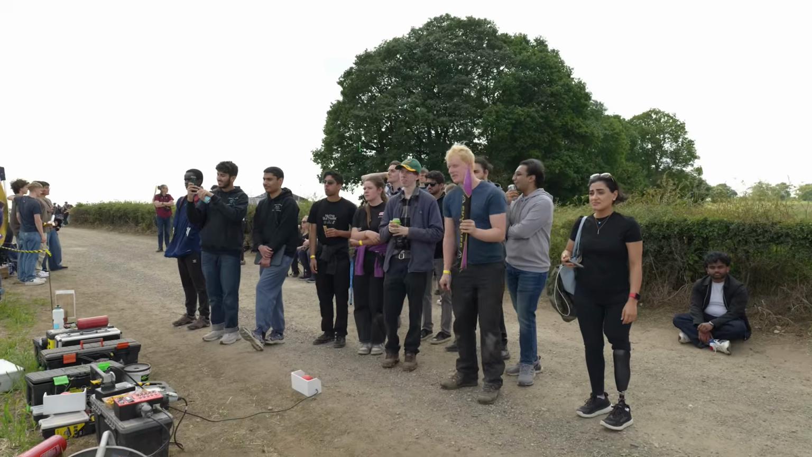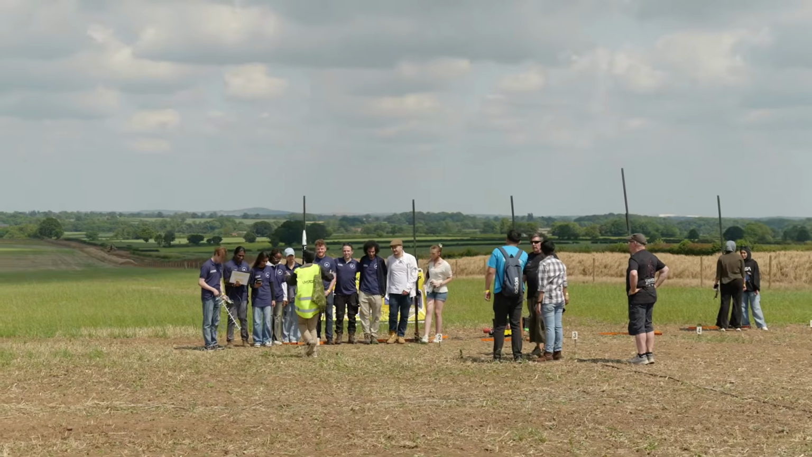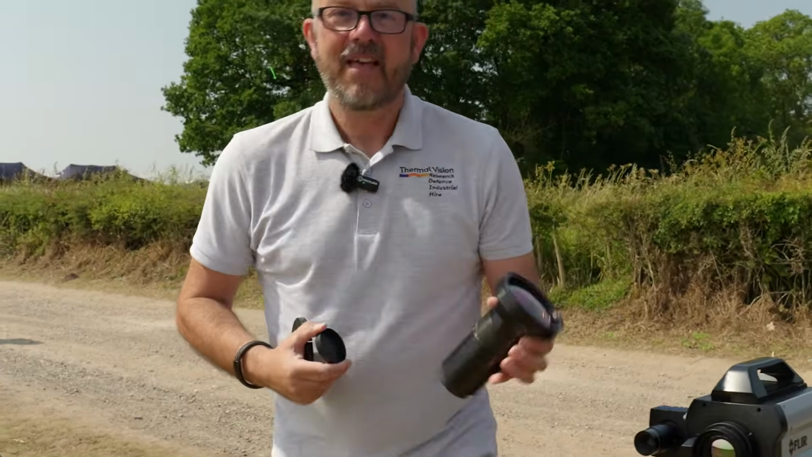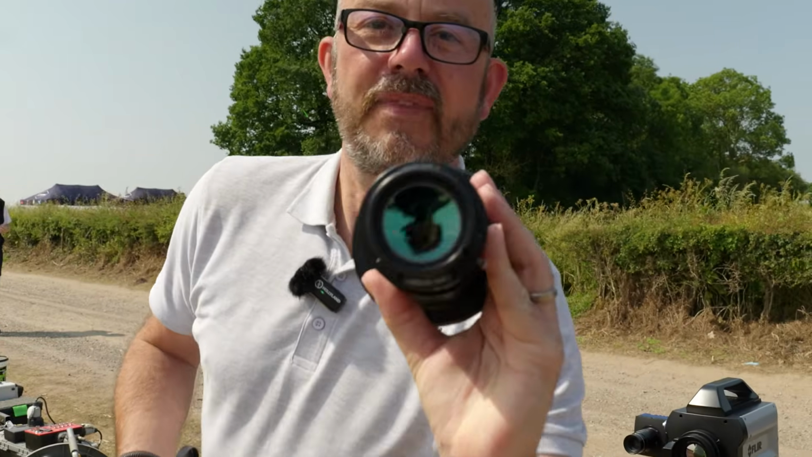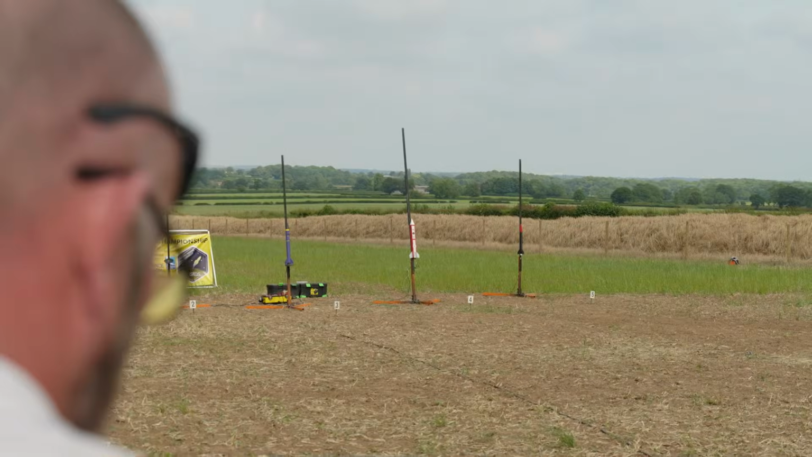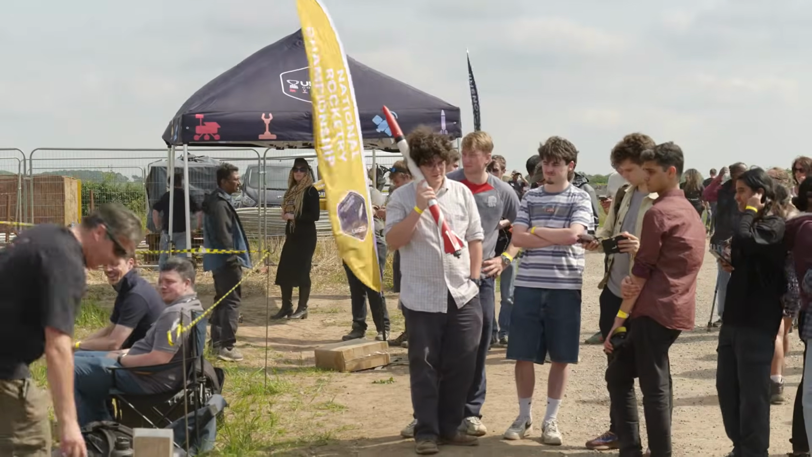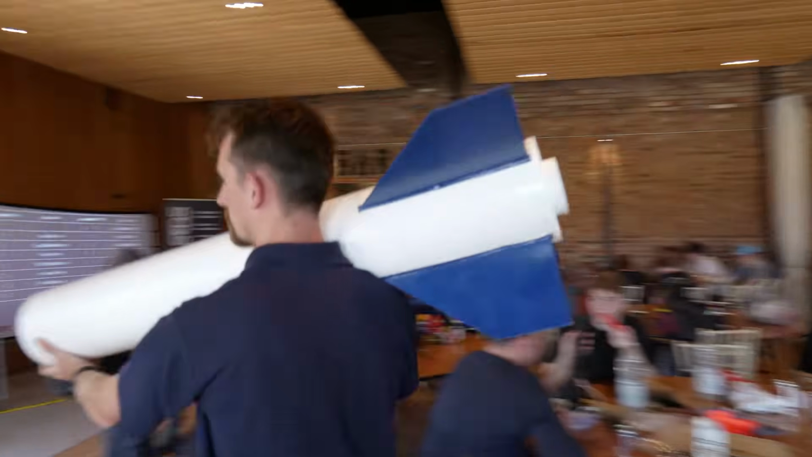A lot of people think the lenses are made of glass. They're not. They're actually made of a precious metal called germanium. If I hold it up to the camera, you can't see through it. It's completely opaque.